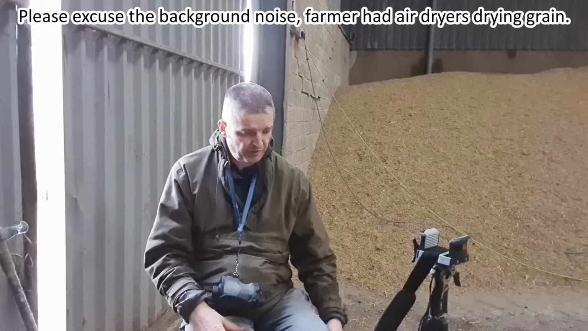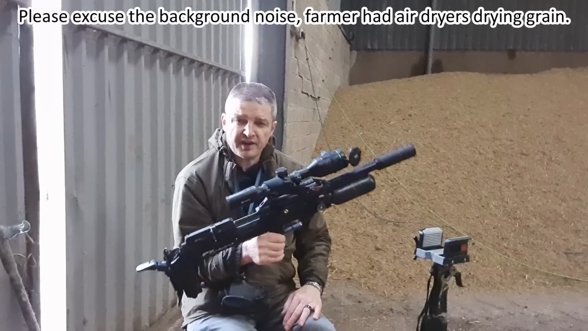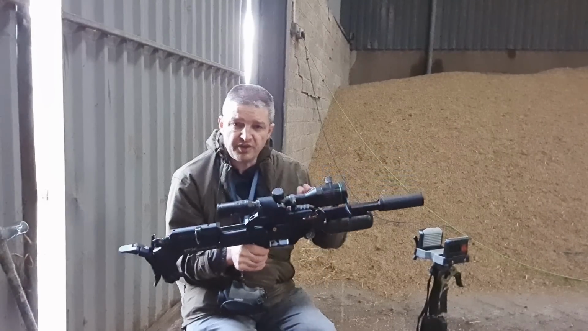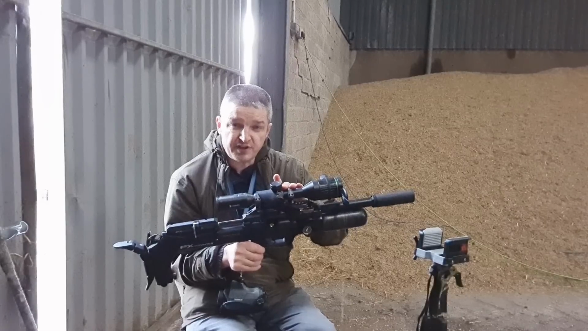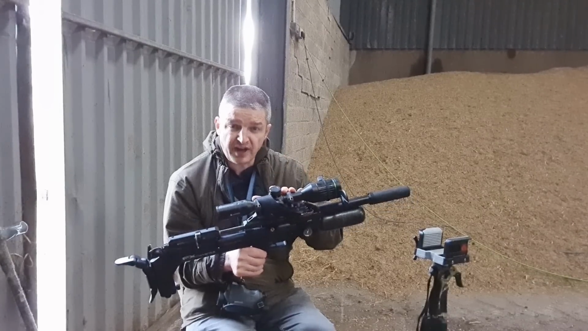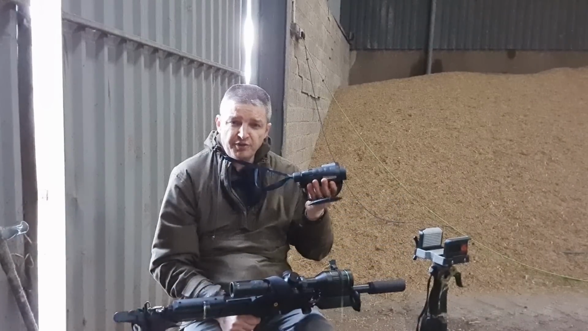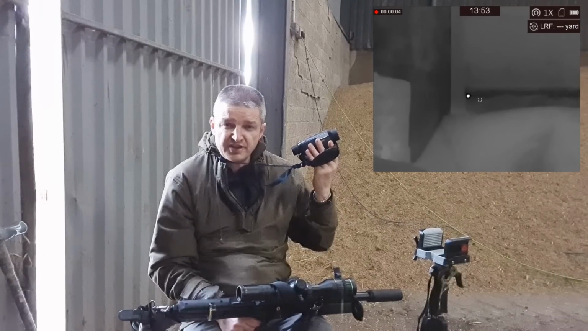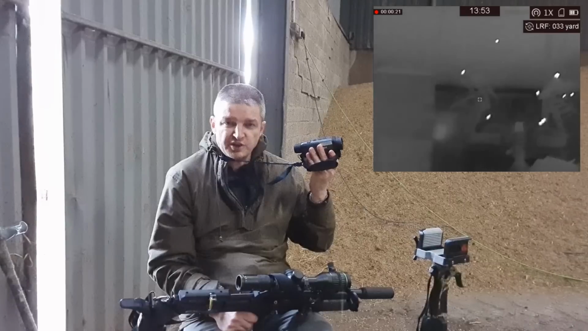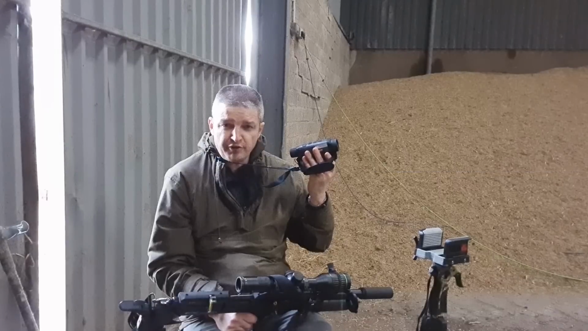So, game on. I've come indoors in the barn with my FX Maverick Compact .177 FAC, but for the first time fitted with the HIKMICRO Alpex A50T day, dusk and night scope. So I'm just quickly getting this zeroed here because I did spot via the HIKMICRO Gryphon GH35L at least one rat in the crevice in the distance, so it's just a shame this wasn't zeroed yet. And there's a whole bunch of little sparrows and songbirds on the go as well. So I'll finish getting this rifle zeroed.